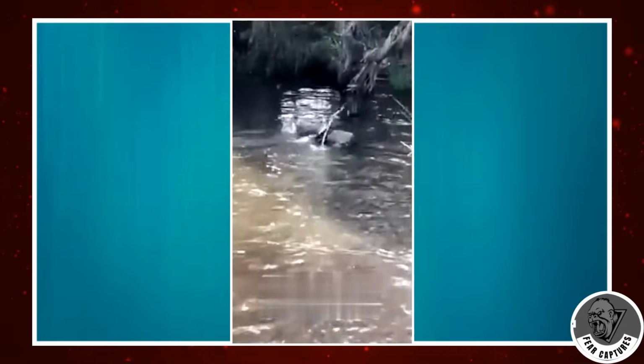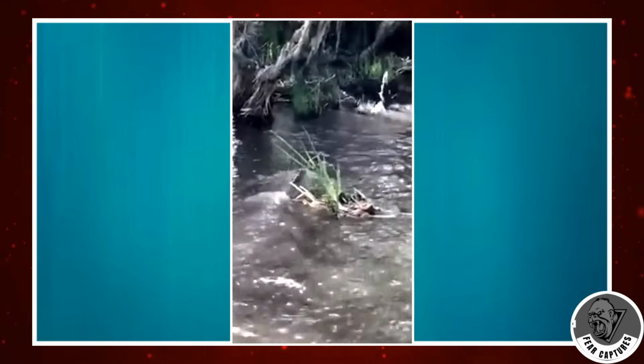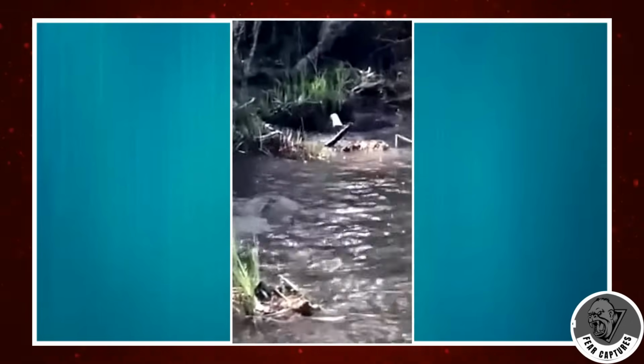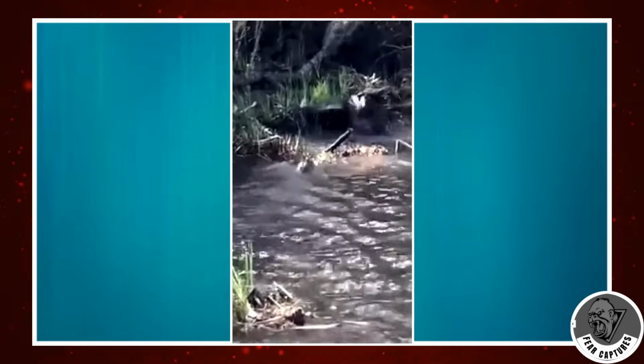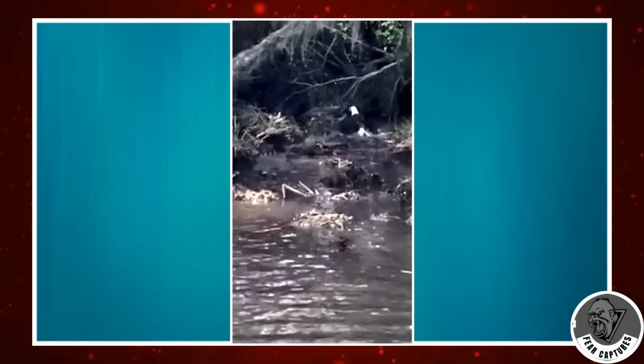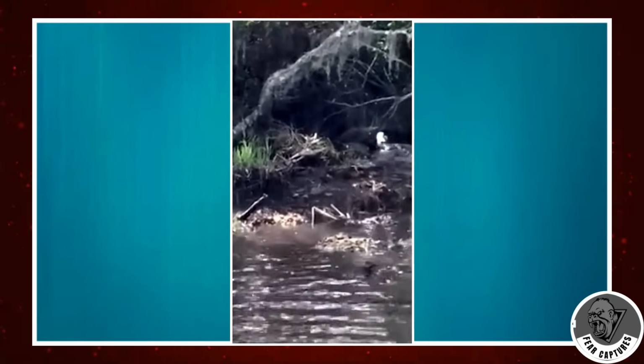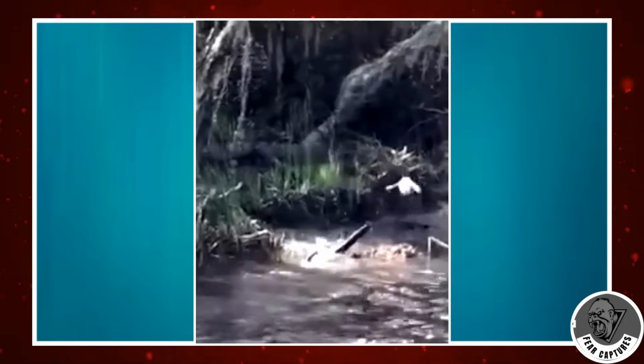As the eagle swoops down to claim its prize, a formidable adversary emerges from the depths, the mighty alligator, a silent sentinel of the swamp. What ensues is a battle of wills and survival, as the eagle valiantly struggles to free itself from the clutches of the relentless predator. With each tense moment captured on camera, we are drawn into a primal struggle for dominance, where the laws of nature reign supreme.